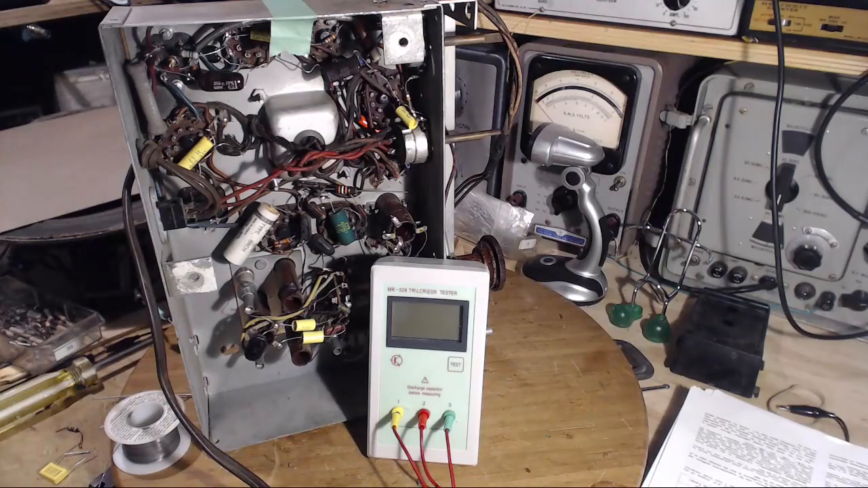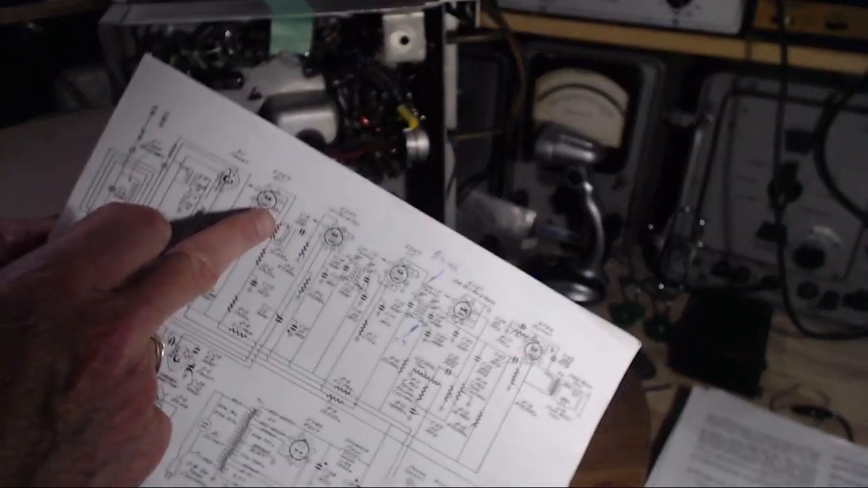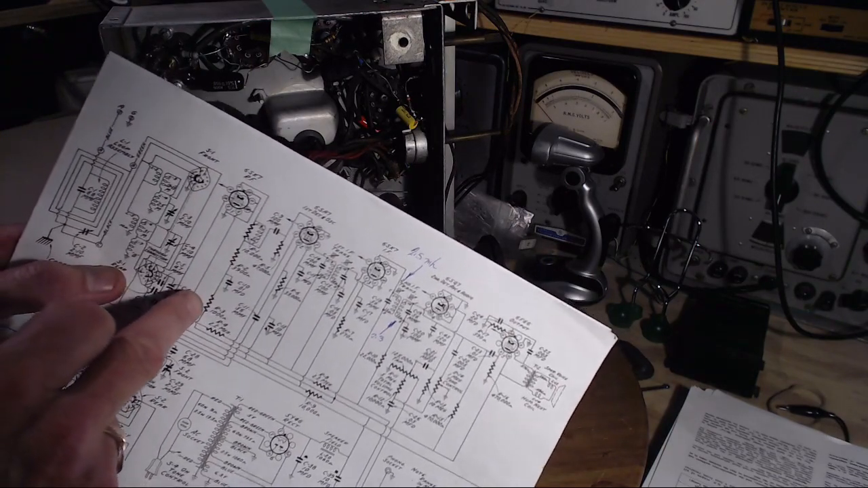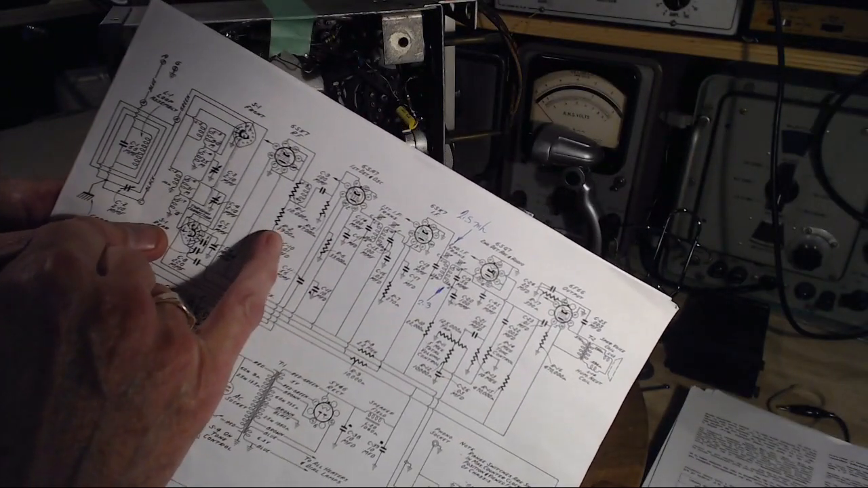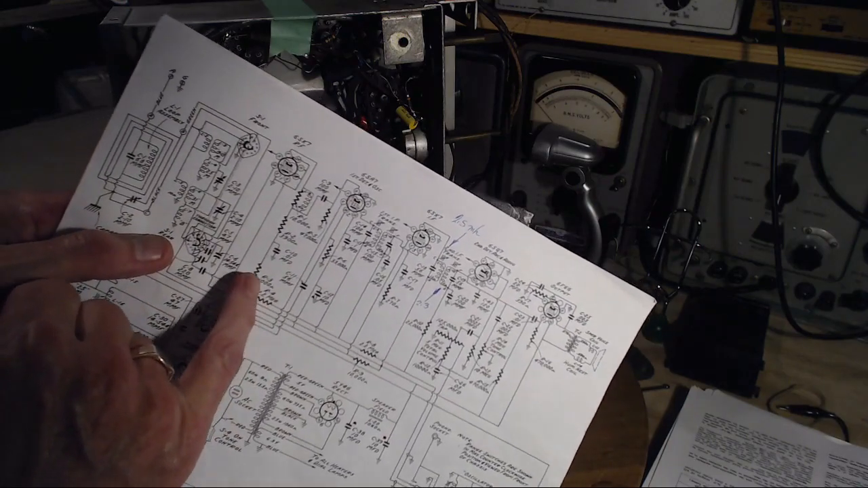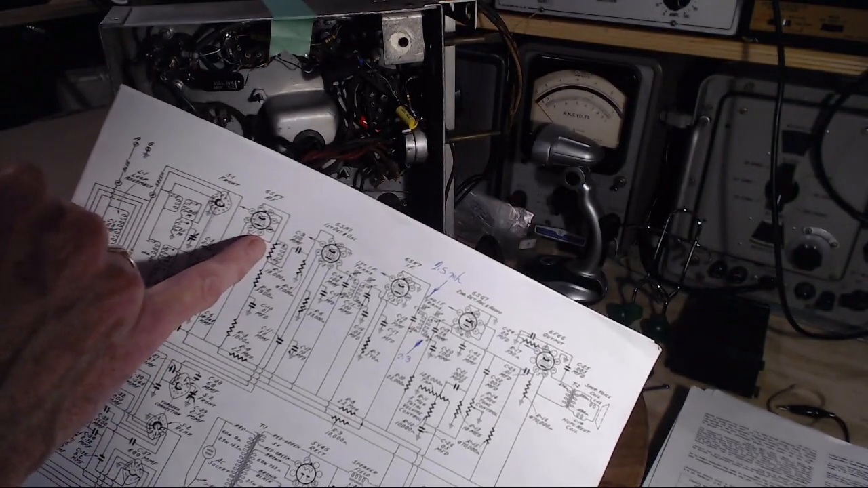Not quite. Same I squared R. So double the power being developed here over these two combined. But with this thing rising up to 4,000 ohms, and this guy going up also to 4,700, these two have kind of robbed power. We don't want power here anyway. They've robbed some power from here.